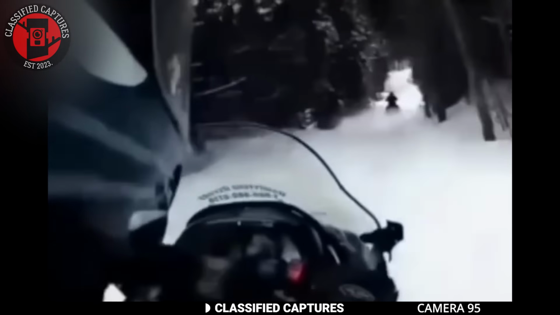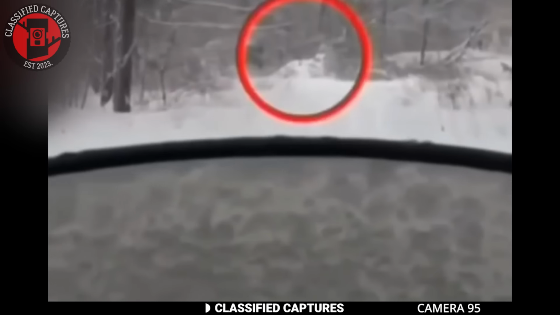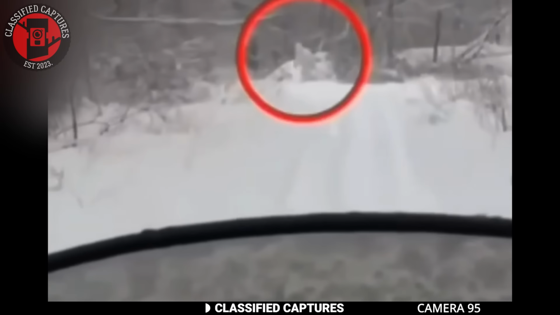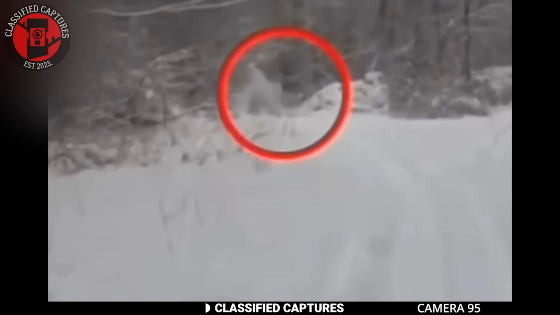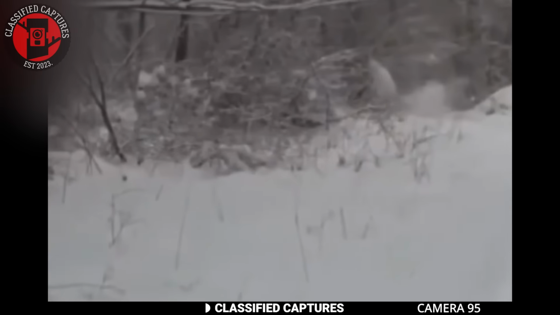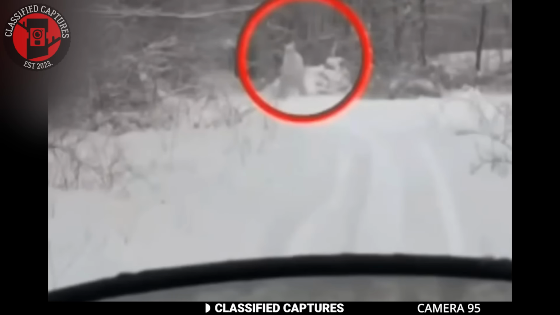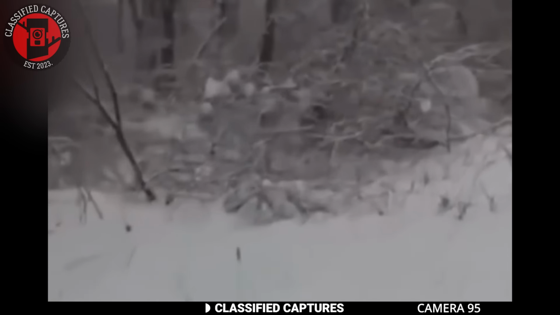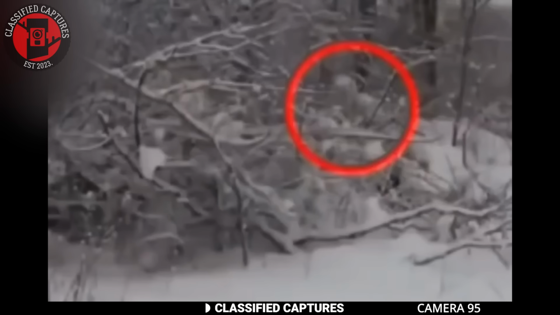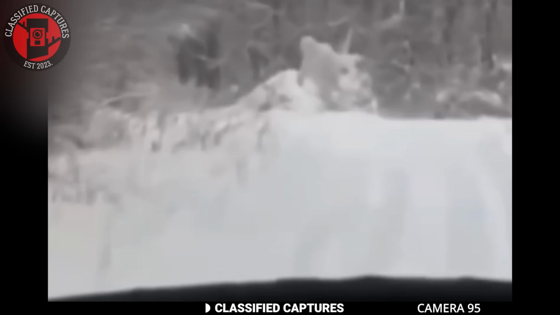Most of the time, when people spot Bigfoot, it's described as having brown or black fur, usually wandering through forests. We all know the typical description, a large humanoid ape-like creature lurking in the wilderness. But what about this? A group of men were riding through the snow when they saw something unusual. This white-furred, Bigfoot-like creature was walking through the snow, moving just like the classic Bigfoot sightings we've seen before. Except this one wasn't brown or black, it was completely white.